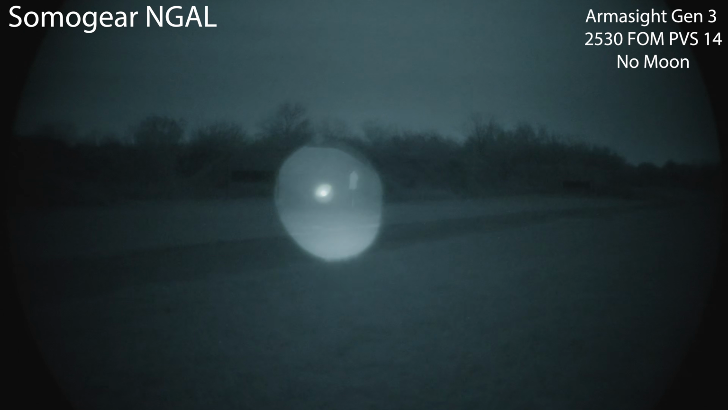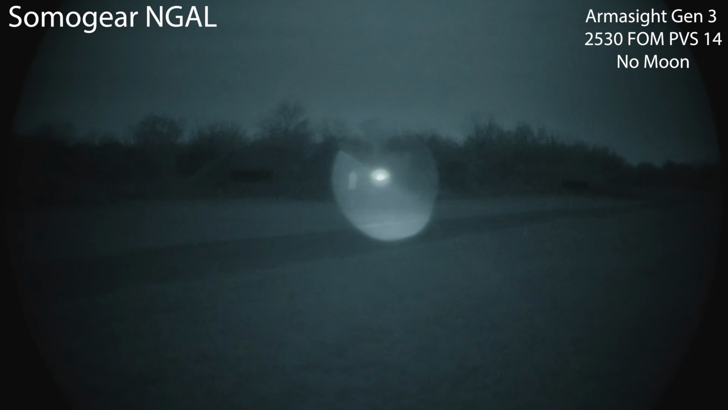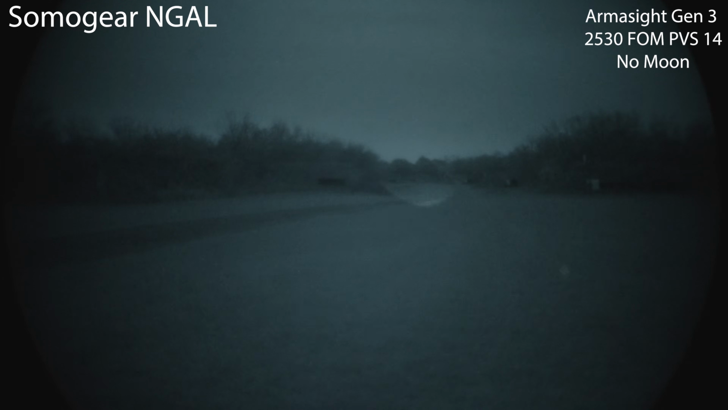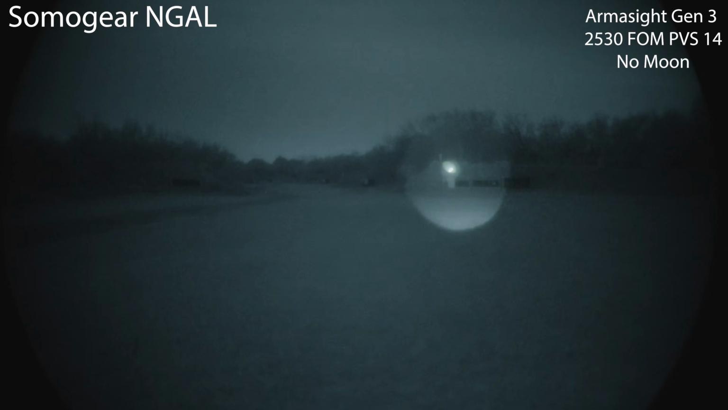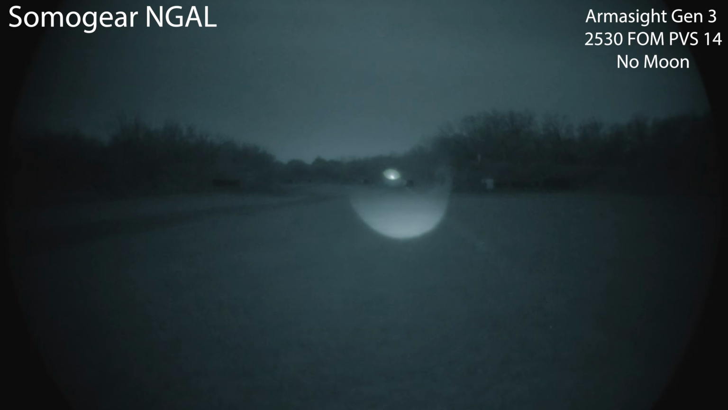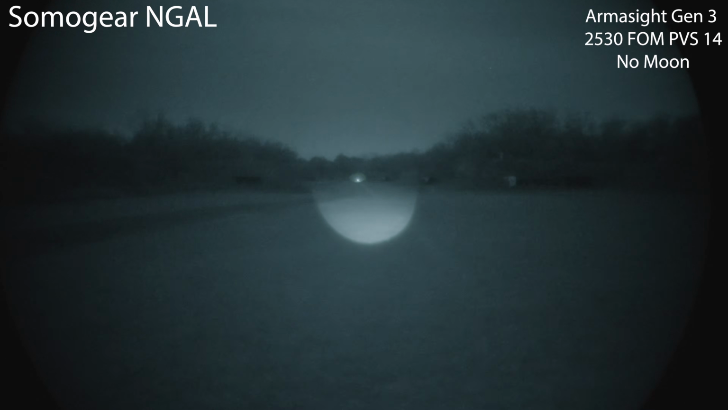Somogear NGAL. This is dual low, as wide as it's going to get. I cannot diffuse either the laser or the illuminator because this does not include diffusers. Definitely make out the 200-yard target, but the laser kind of overpowers it.